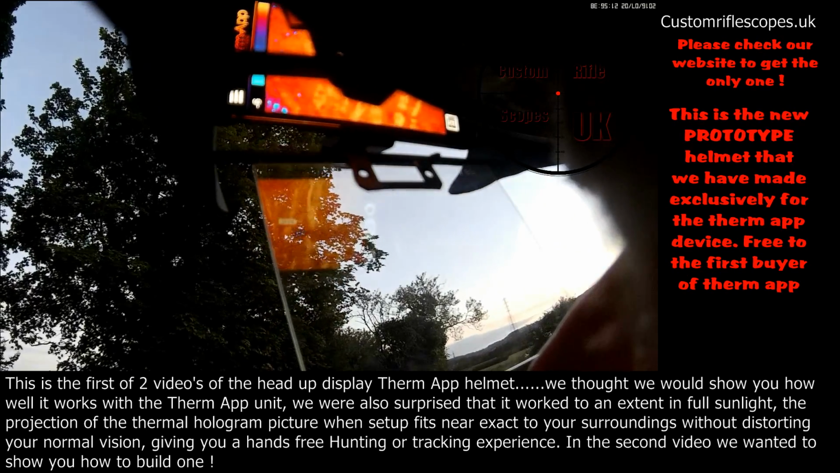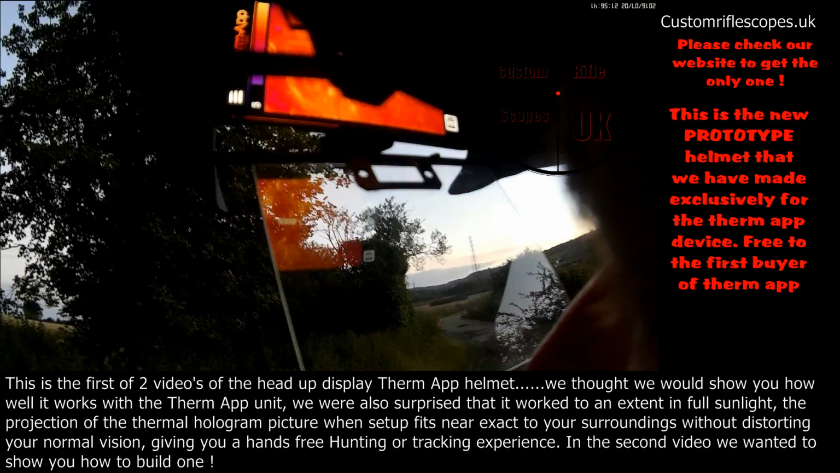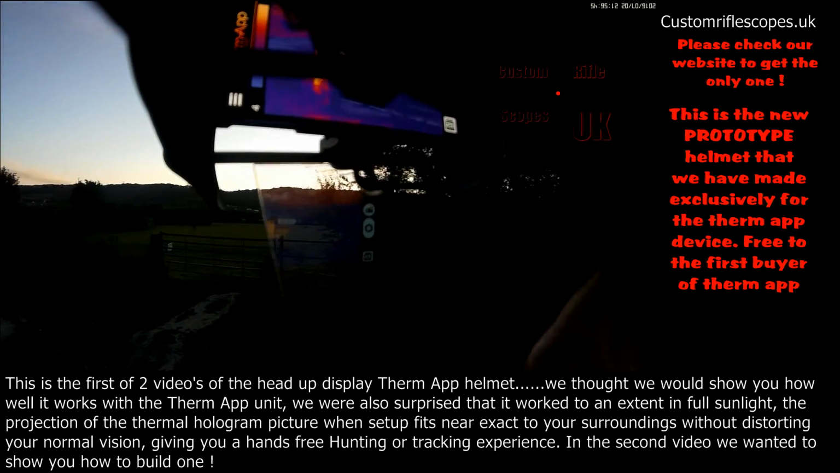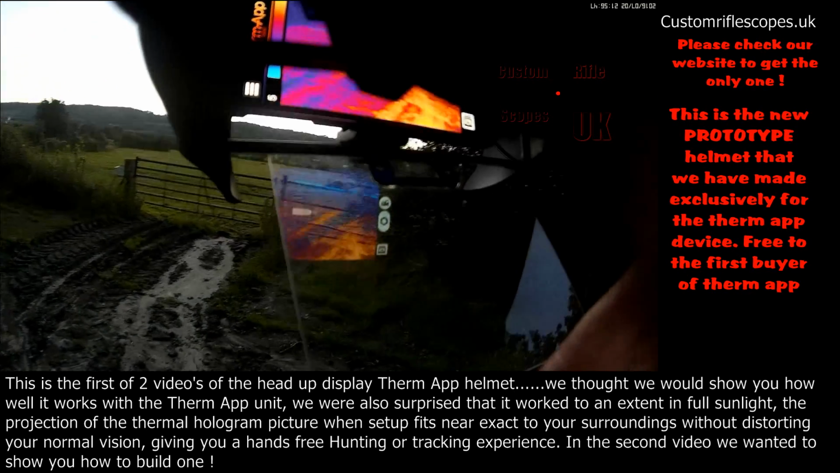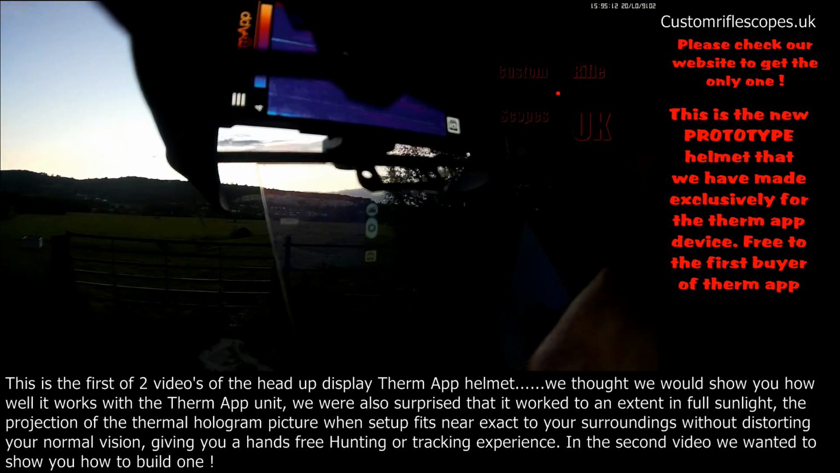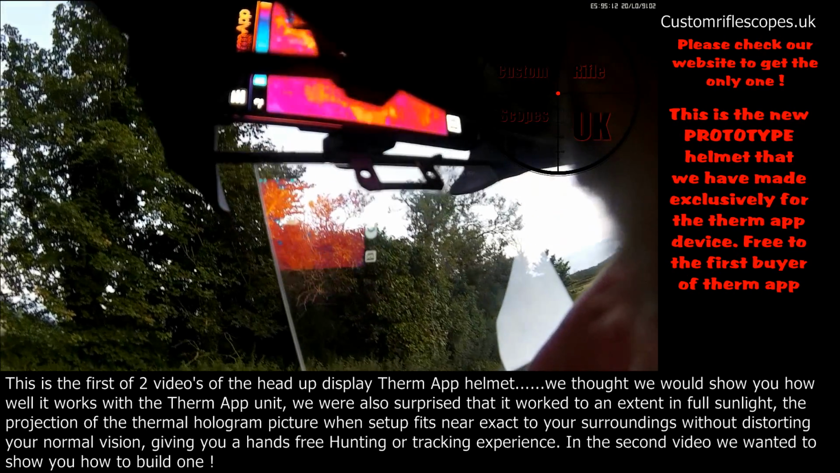Sort of bird fly off there. I will say though, like any thermal, it has its limitations. If something's really heated up during the day, it's just going to red out.